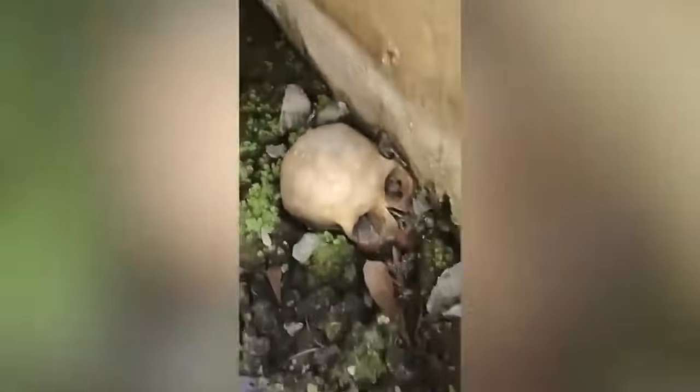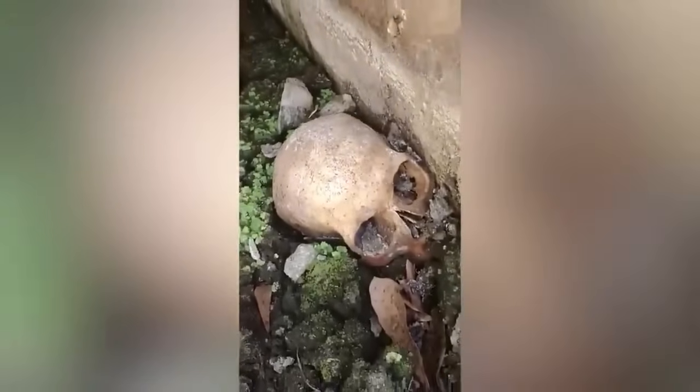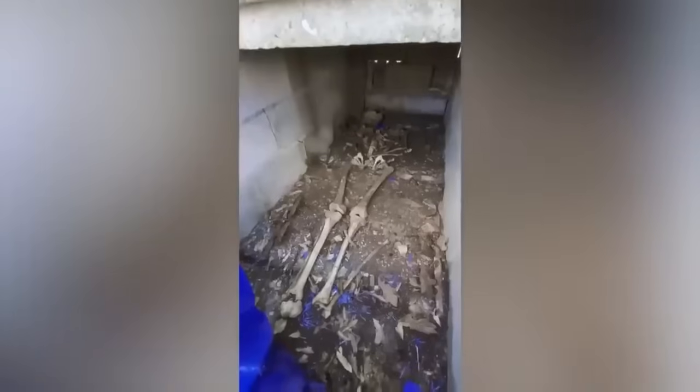Not knowing how the grave opened, the guy went a little inside, and he was shocked to see some more skulls placed on the grave's corner. And that was not it, as human legs and some other body parts were also present inside it, which definitely didn't belong to a single person. So what was going on here? Let me know what you think.